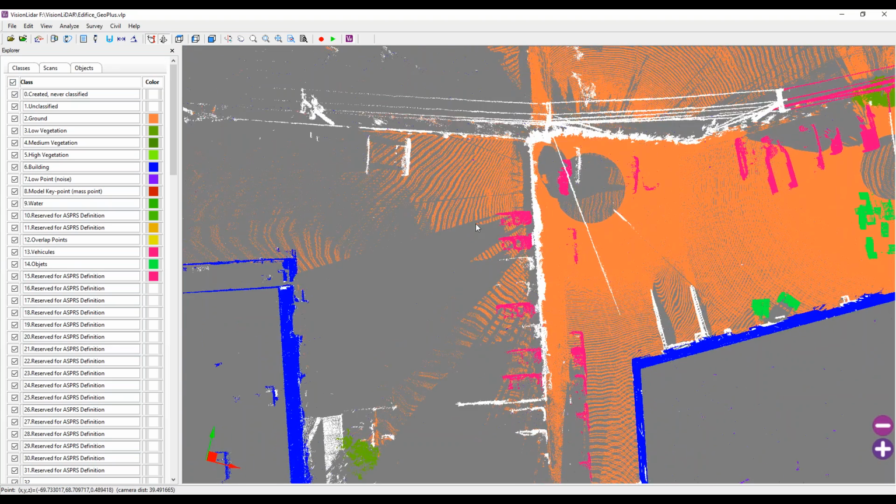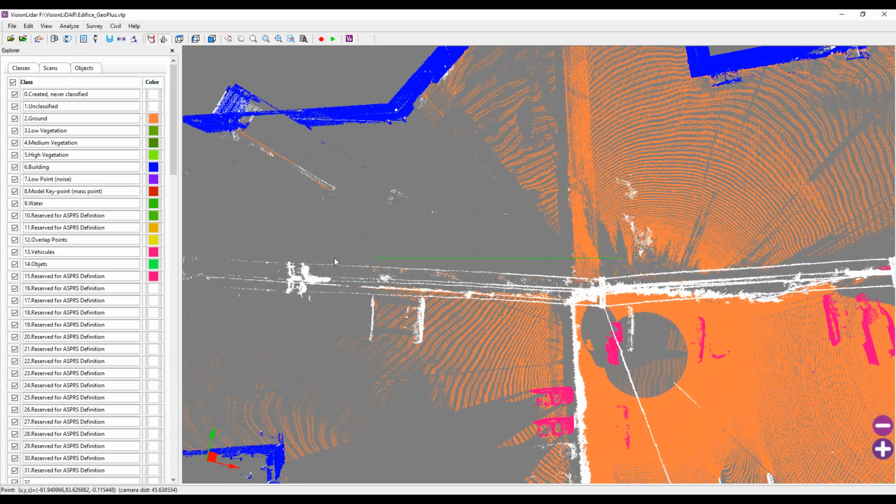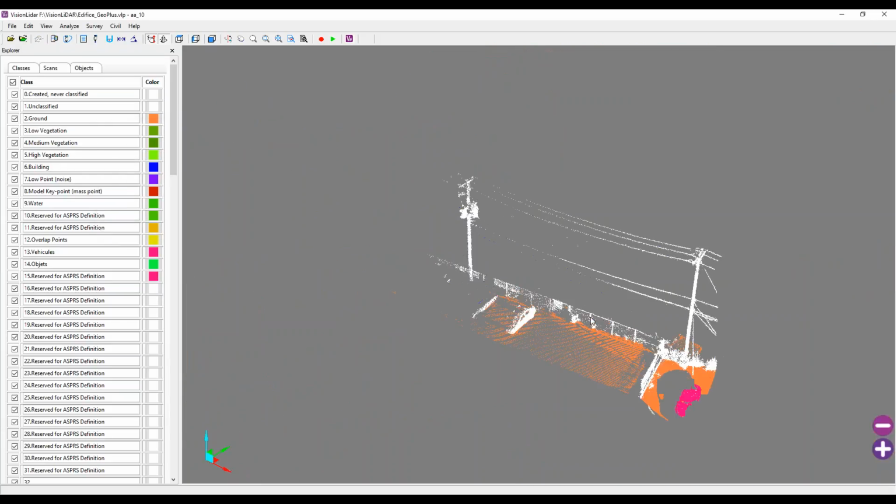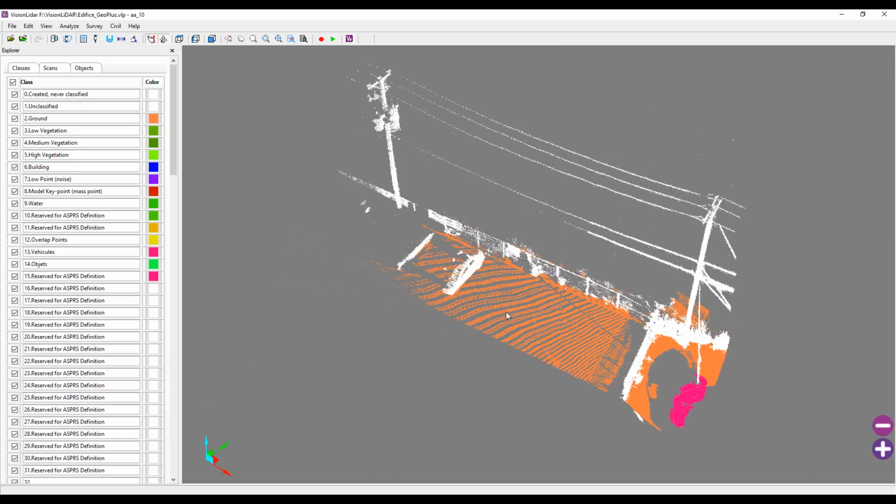Another interesting tool that we have with VisionLiDAR is you can create a selection around a certain object, and you can tell the software to create an extraction for you. So here, what I did was create a selection around this object. Again, it's telling me there's a certain number of points in your selected area. But this time, instead of classifying directly, I want to extract. So the software is going to bring my selected points here, so we can see more of an extracted view.